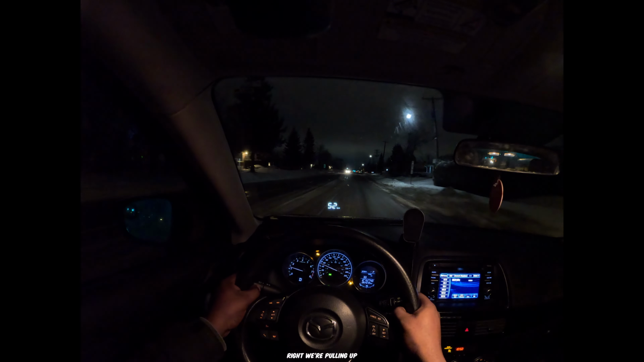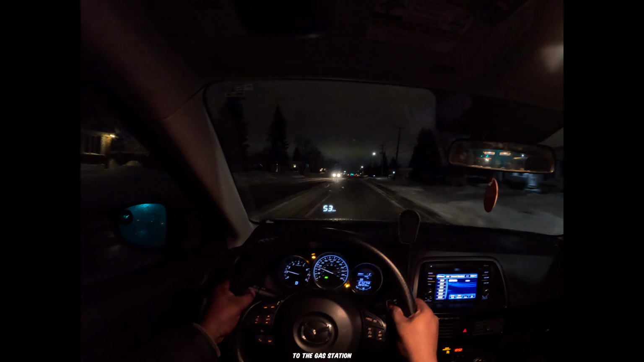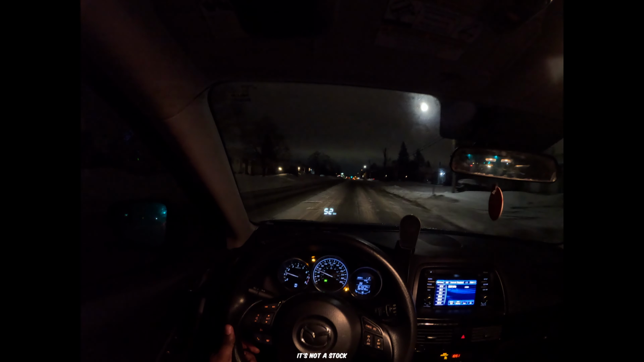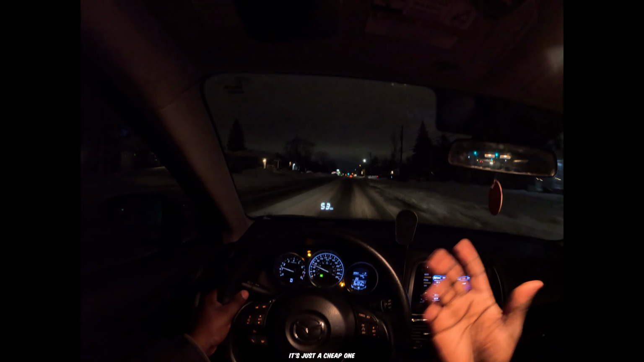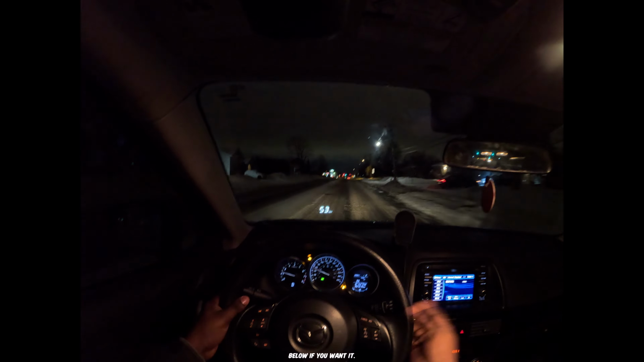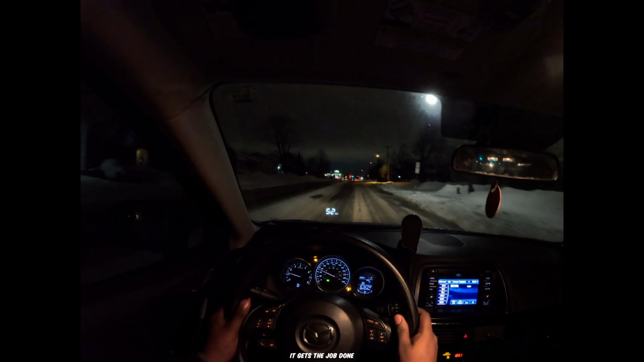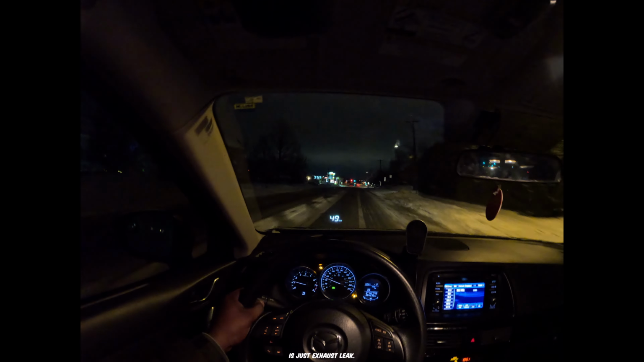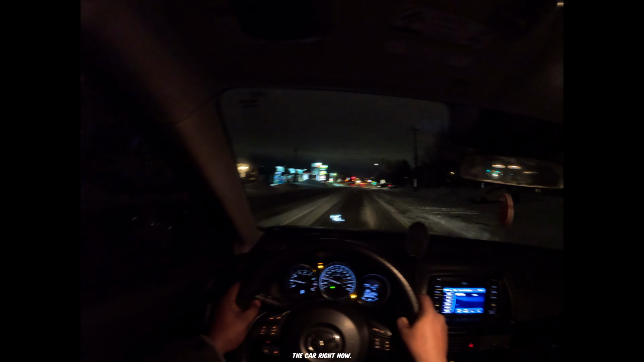Clear. Right, we're pulling up to the gas station, and this heads-up display is not stock with the car. I added it to the car. It's just a cheap one from Amazon for like $30. I can link it down below if you want it. It's okay. It gets the job done better than me having to look here all the time. The check engine light is just an exhaust leak, nothing too crazy. When I have the time, I'm going to fix that. It's not really affecting the car right now. Pulling up to the gas station.